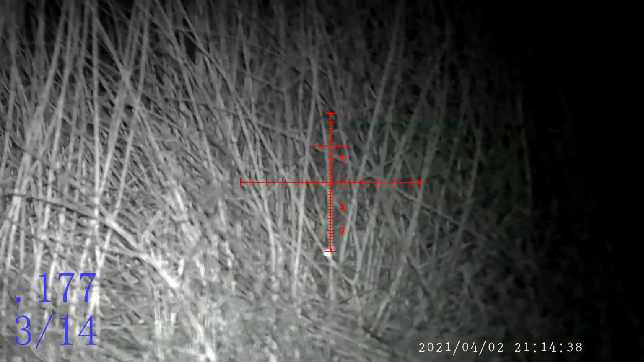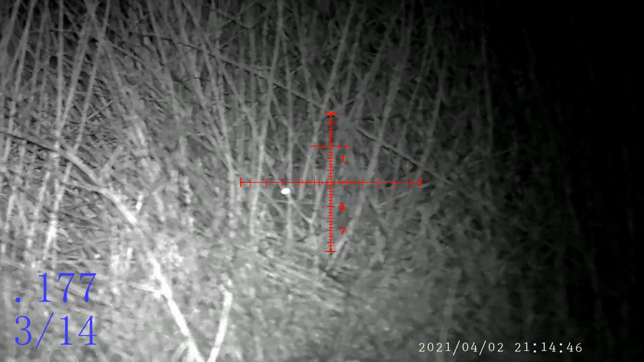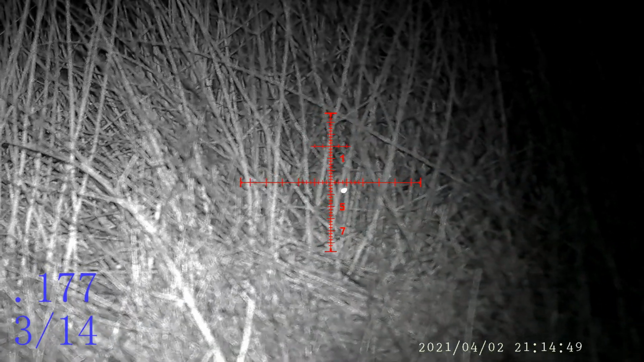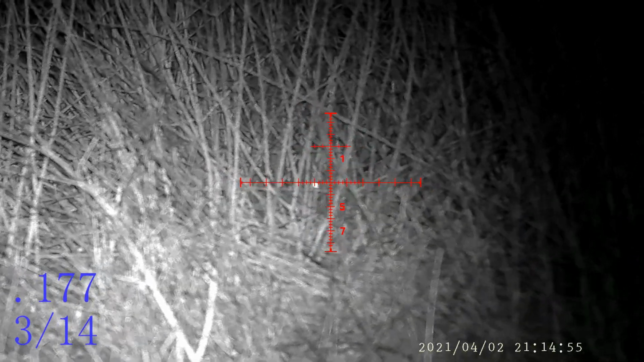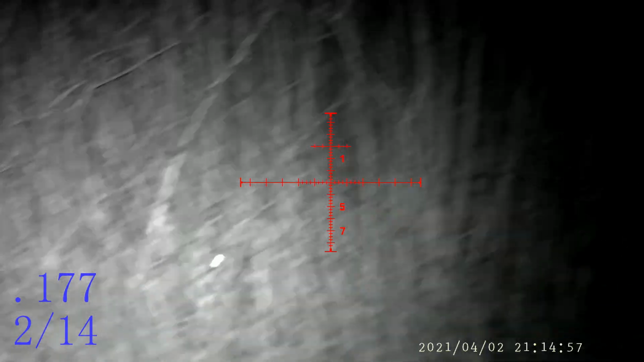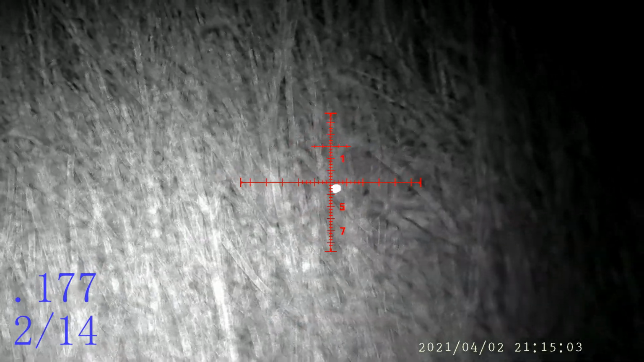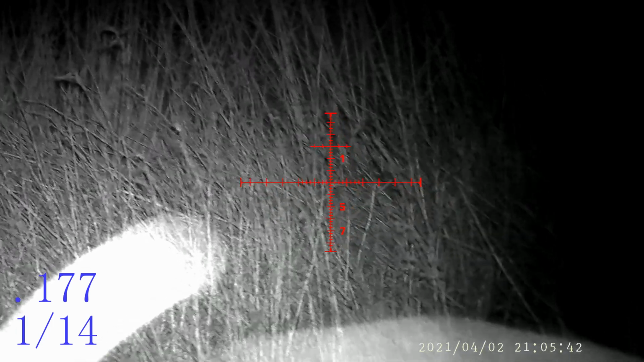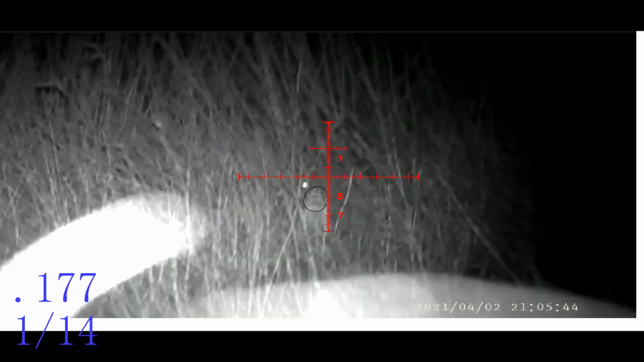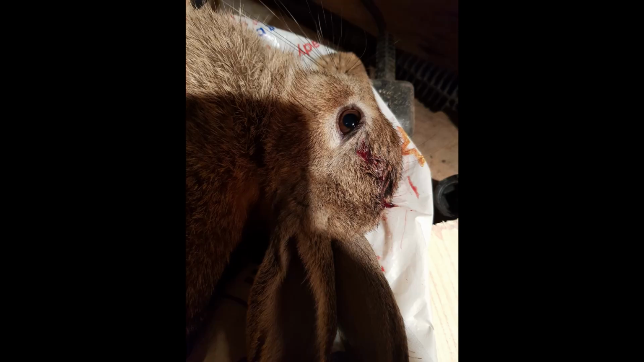Alright, and this is the end of the night, guys. In an attempt to secure us a meal, I used my last 3 pellets here to shoot a rabbit stood up. And there it is, I got him finally.